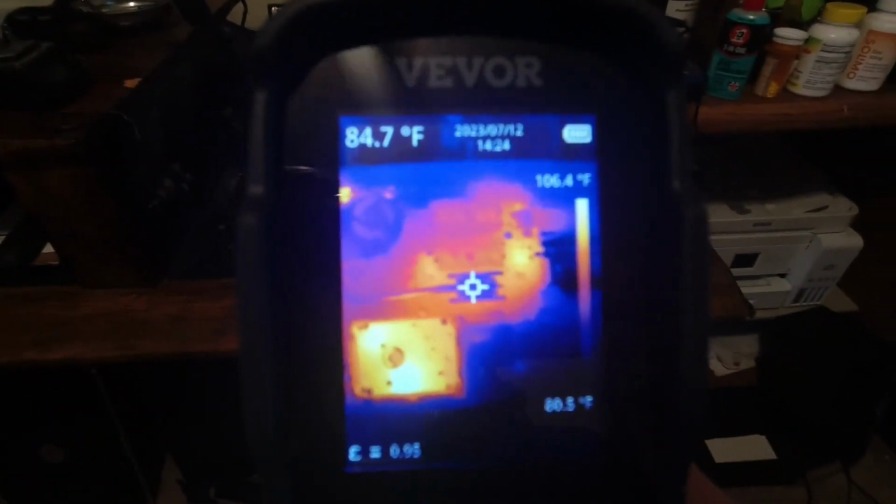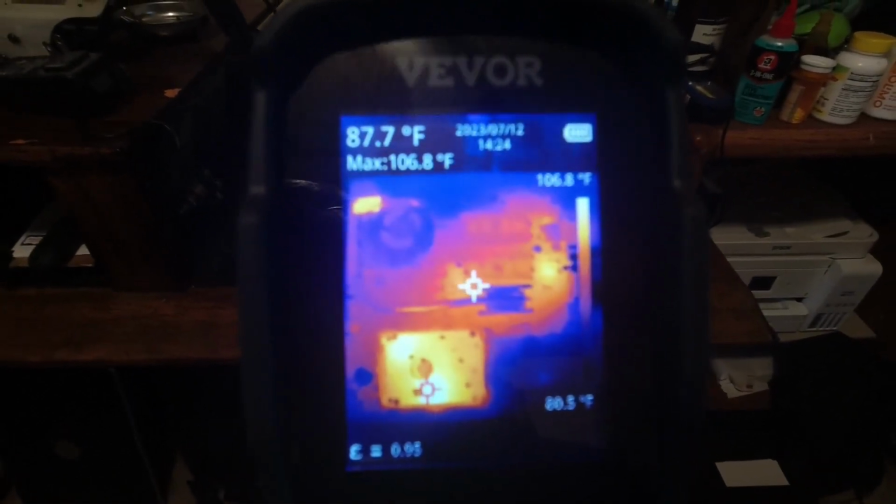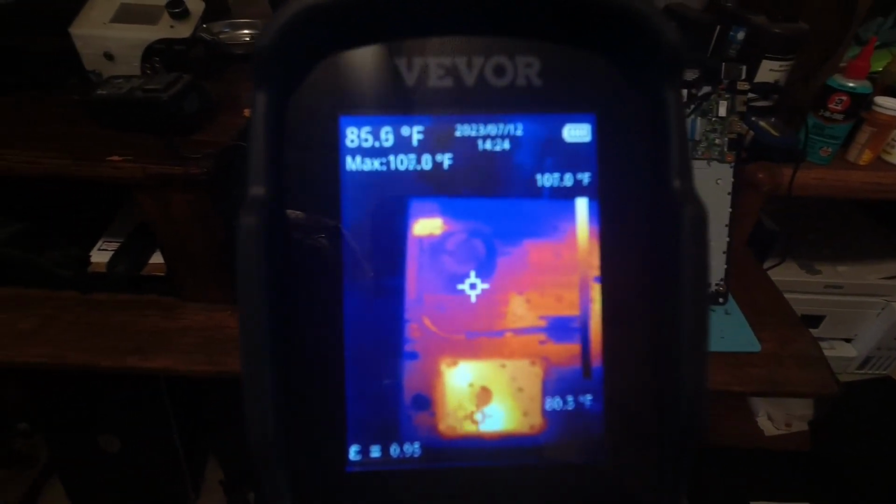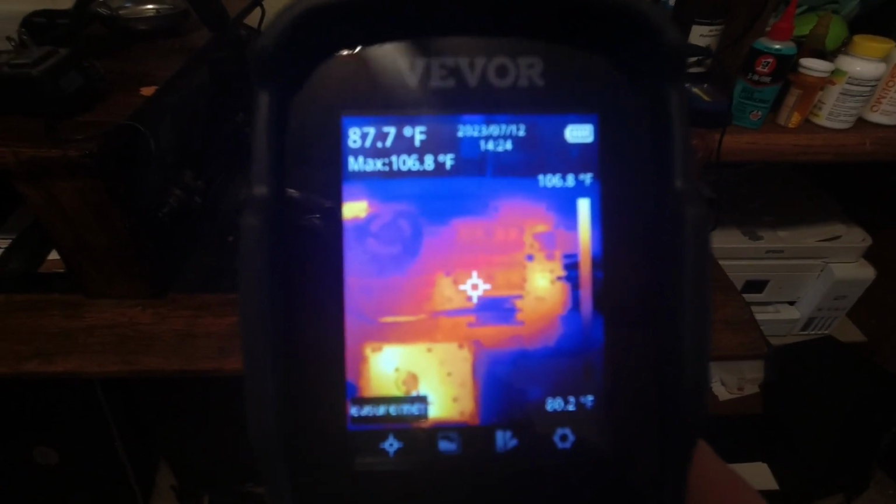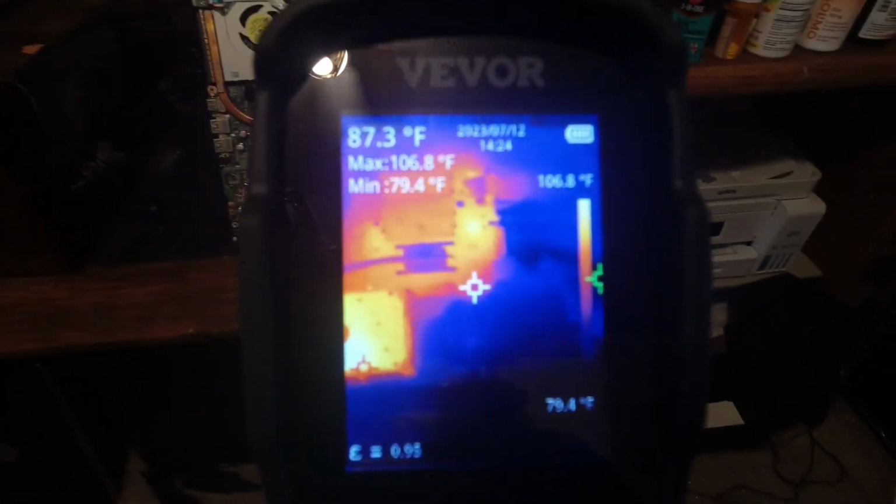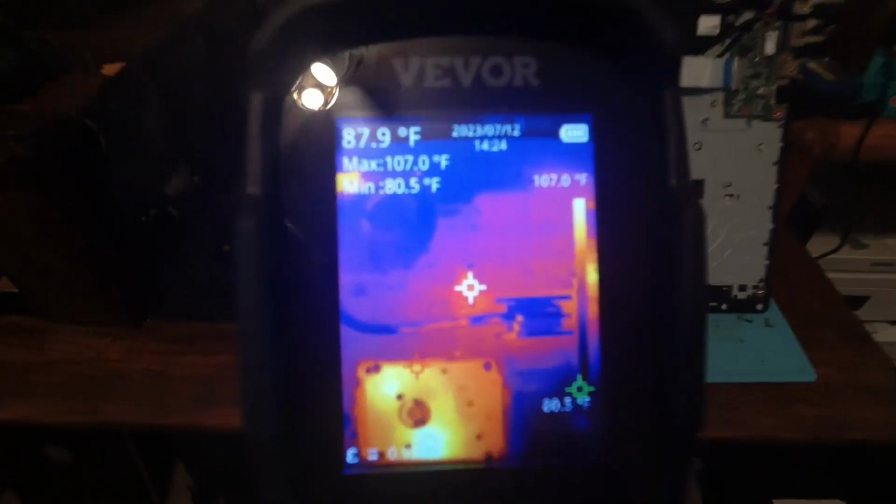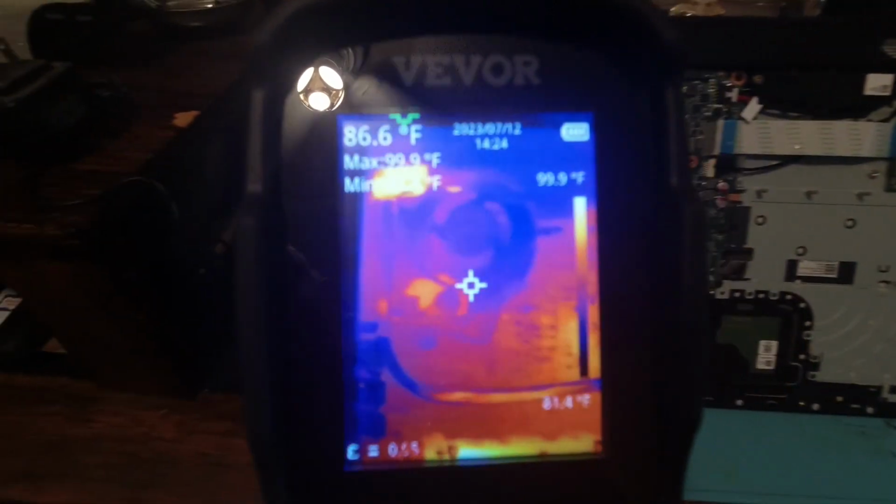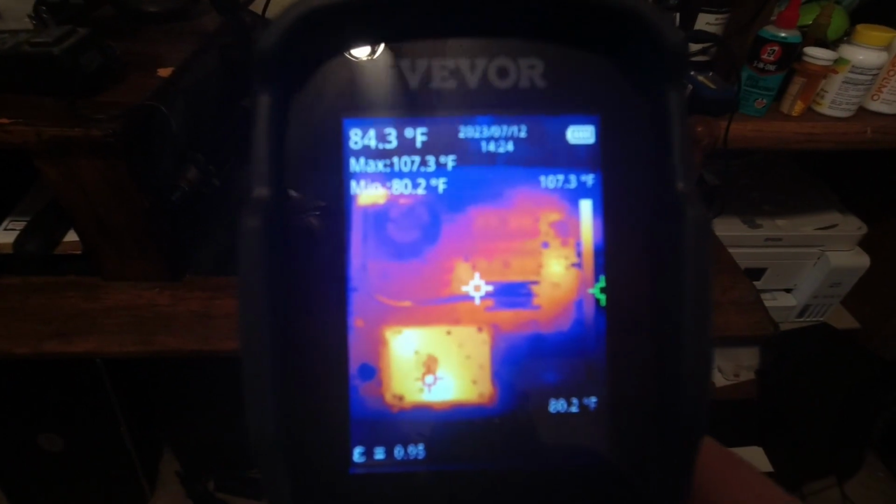Now we can also go right back into measurement and turn our hotspot on. So now you'll see that little roaming red crosshair, and that will stay on whatever our hottest spot is. You can also go back into measurement and turn on the cold spot, and that will be the little green, which you can see is all the way off to the right hand side, because there's nothing in here that's very cold, and it'll roam all over.